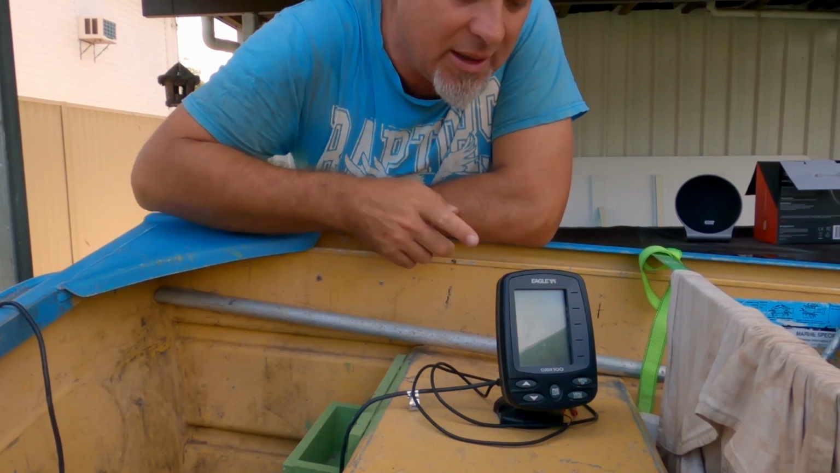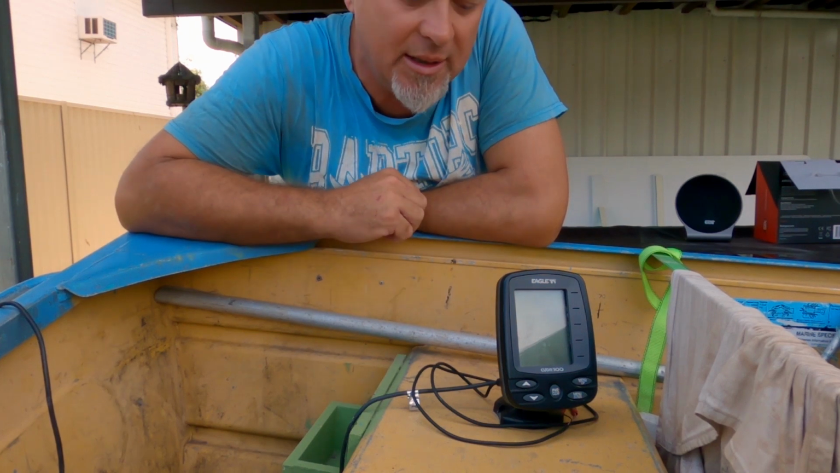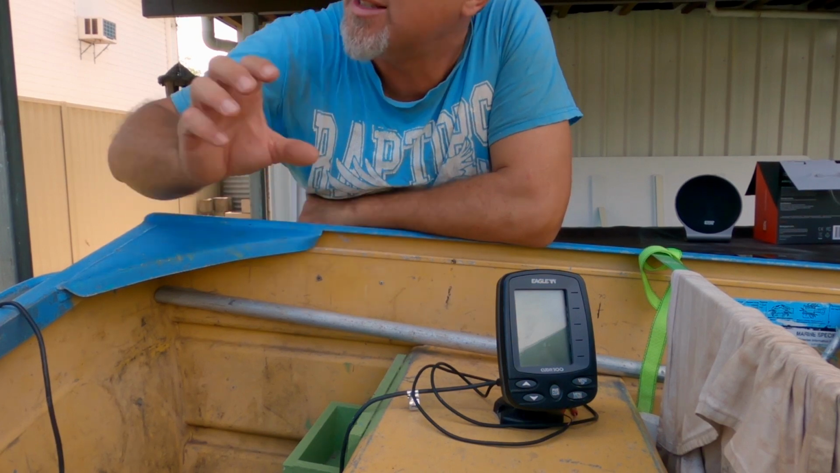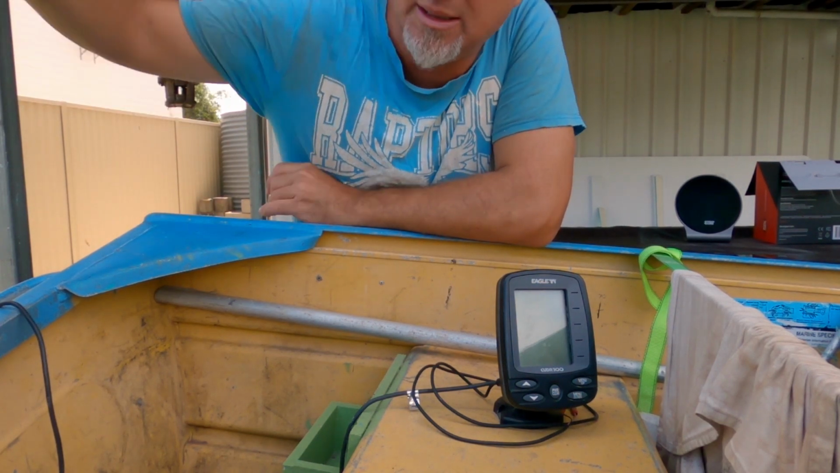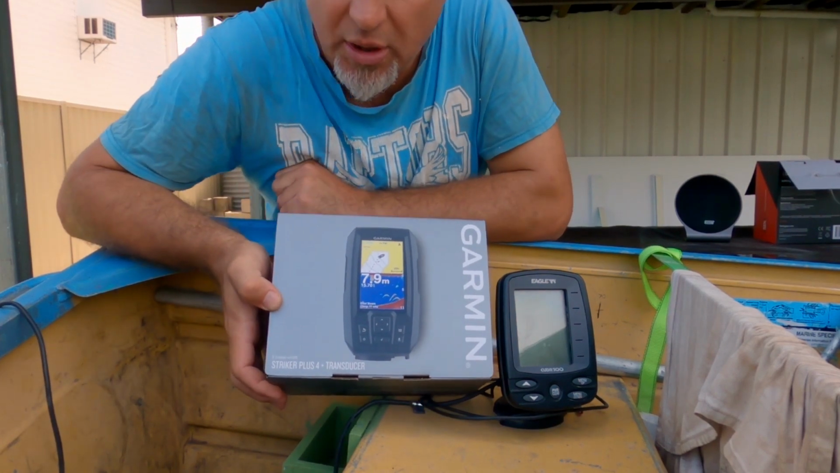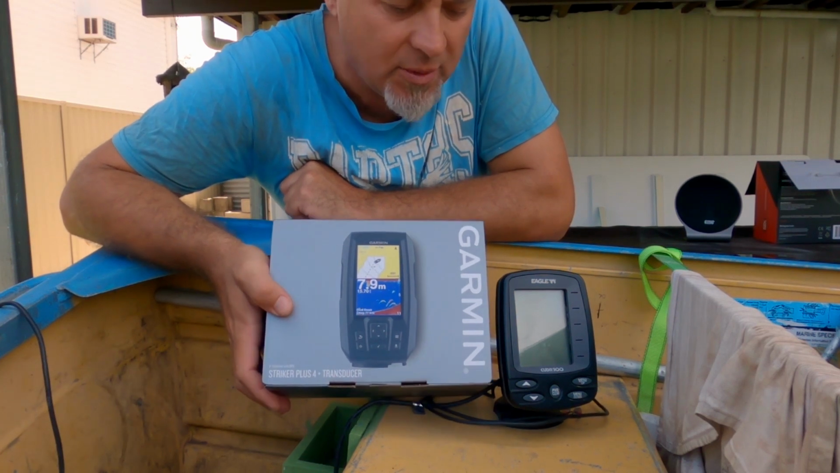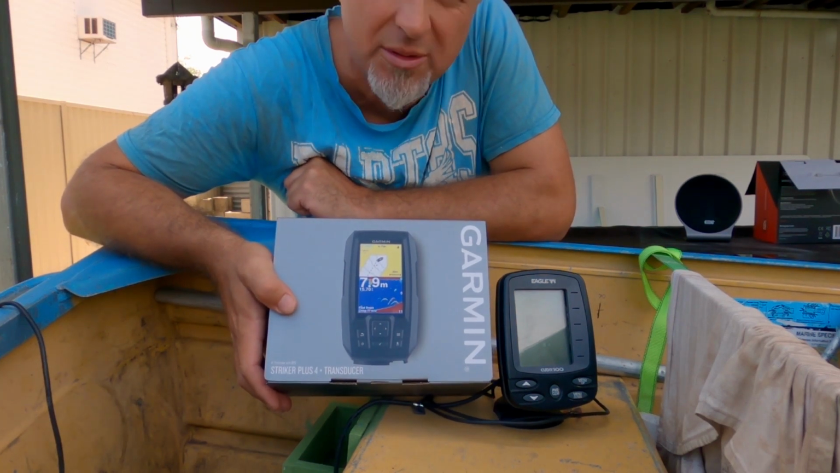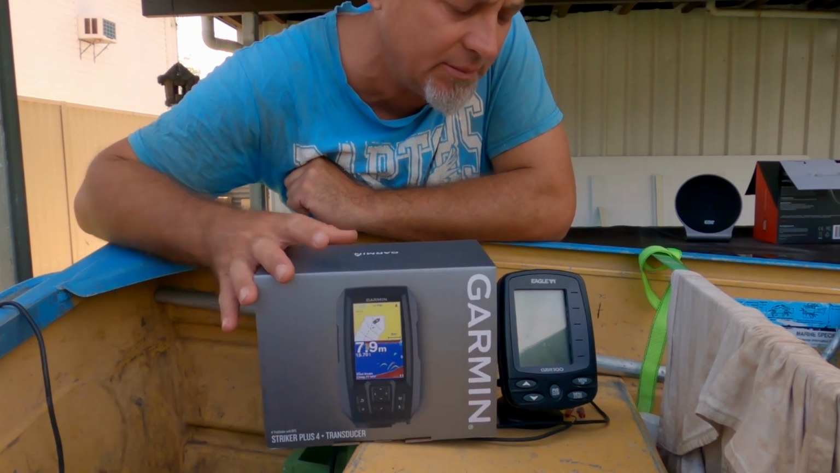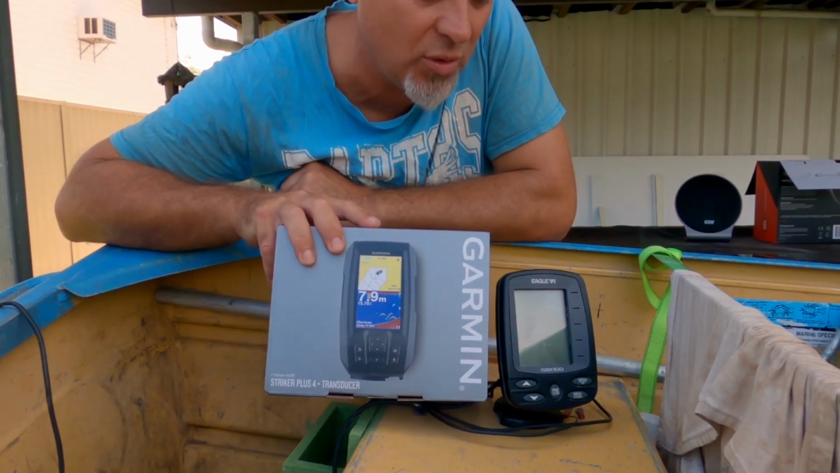Well, the old girl, the Eagle Cuda 300 fish finder, she's died, or she's starting to play up now, so I thought I'd sneak down and get a new one while the boss wasn't watching. So I'm going to install this Garmin Striker Plus 4 in its place. Obviously a much newer model, so hopefully I'm going to get better features from this fish finder. The old Cuda was black and white, so all I really used that for was the depth.